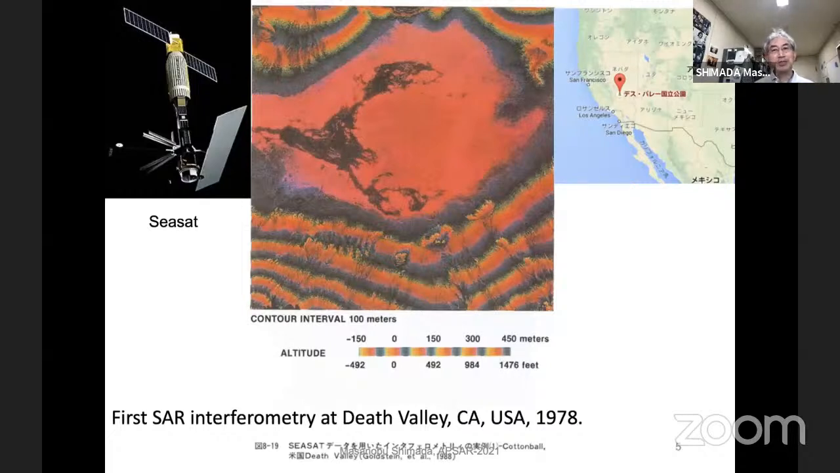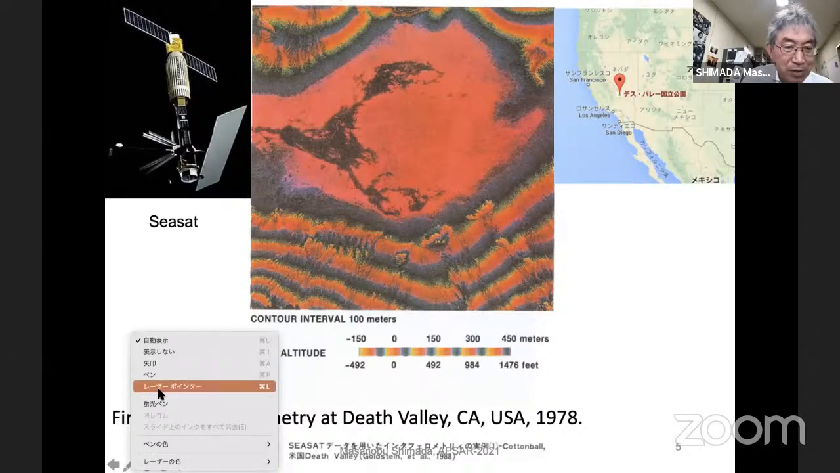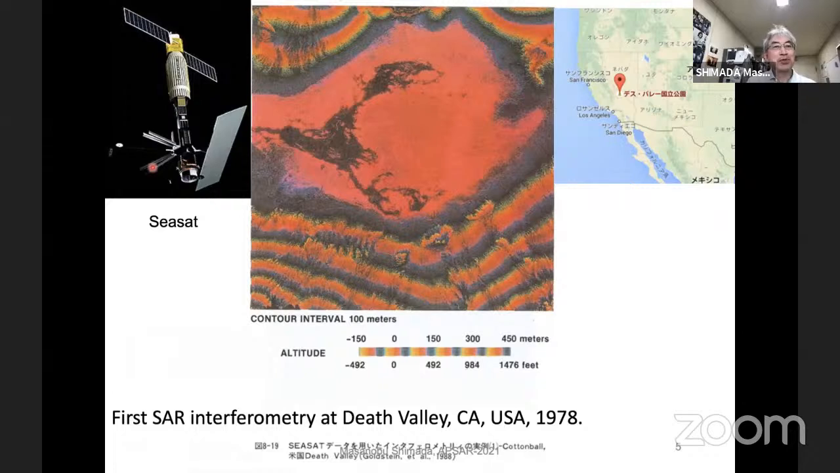This one is a very famous figure developed by, or detected by, this. Sorry, I prepared this. There is a laser pointer. Yes, laser pointer. This is SEASAT, launched June 28th, 1978, many years ago.